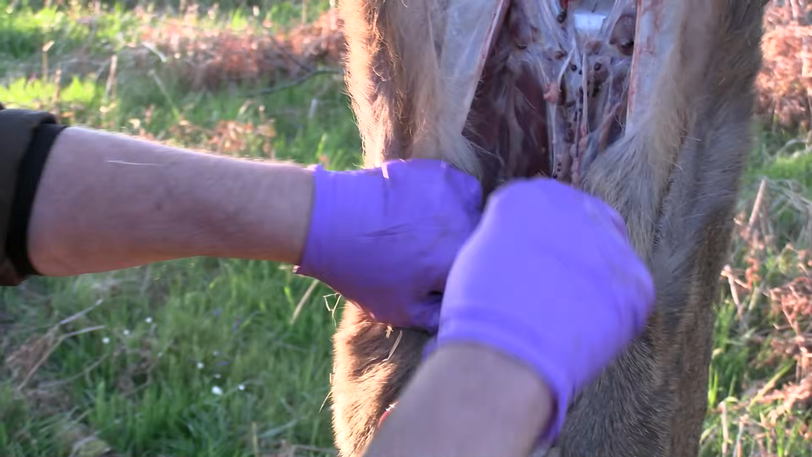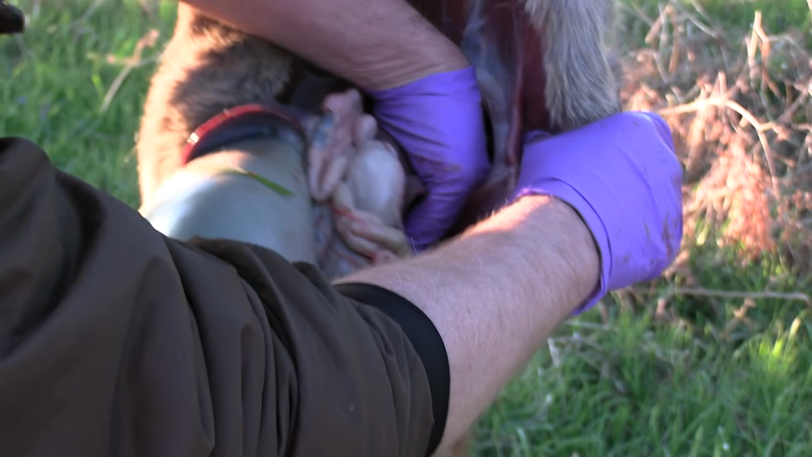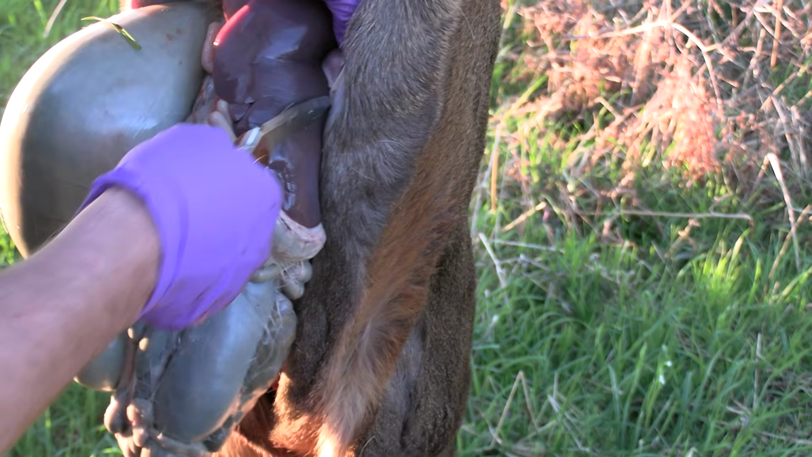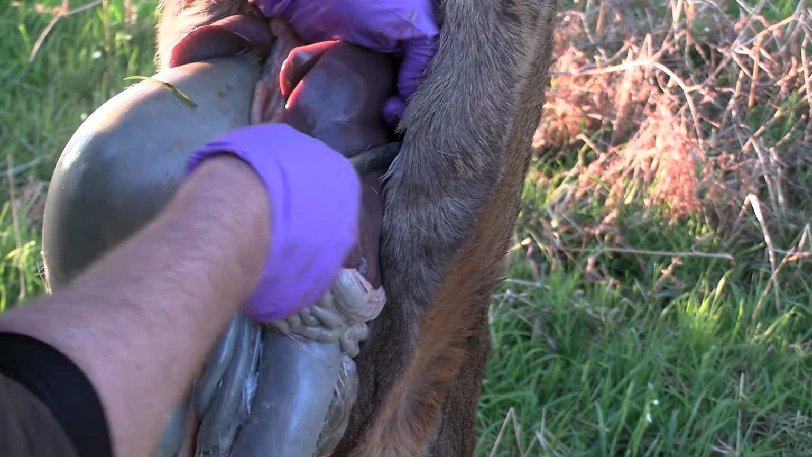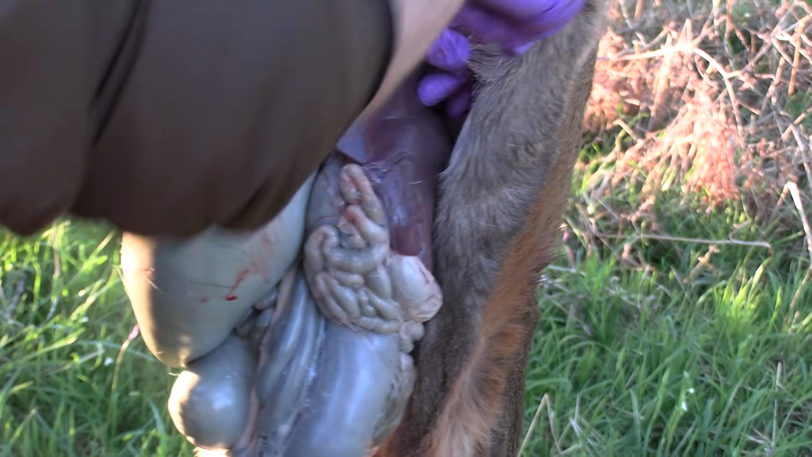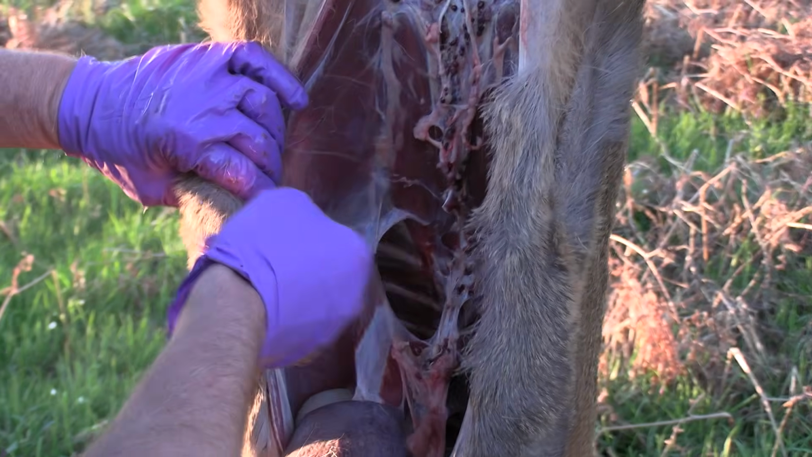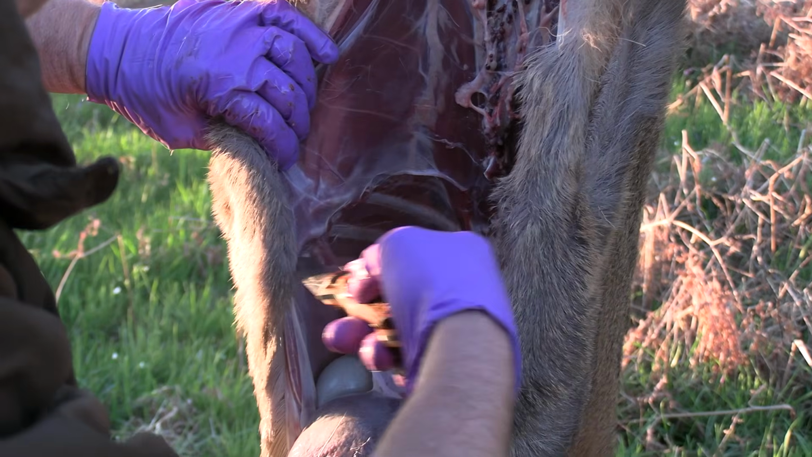So all I need to do now is just free round the diaphragm skirt, just to avoid myself putting the knife into the intestines. I'll bring my finger through, put the point of the knife in the side of my finger, and then just free up that way. So that's completely cleared it off. Just cut the connective tissue, just ease that round.